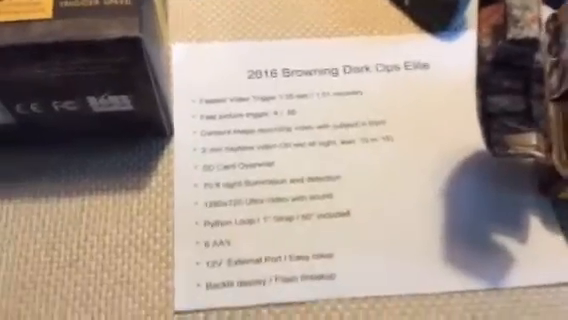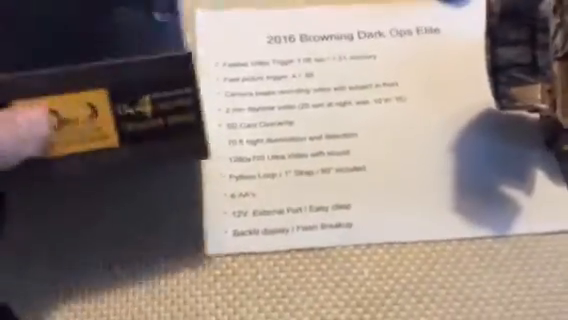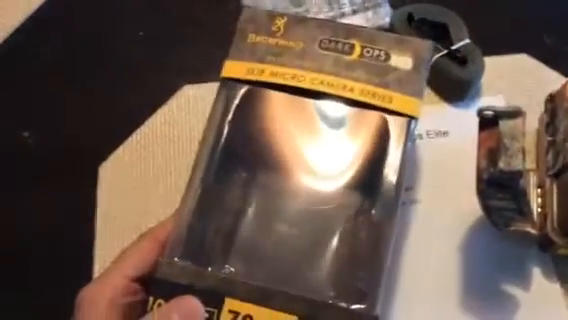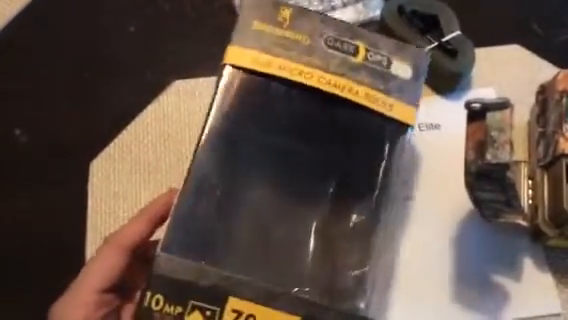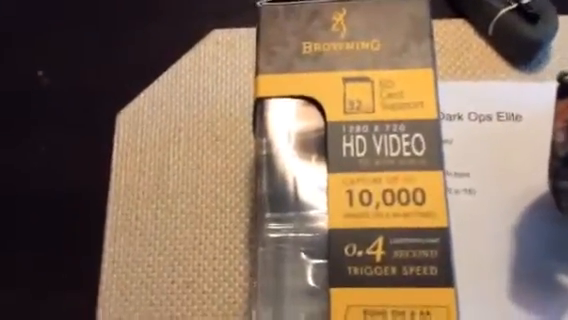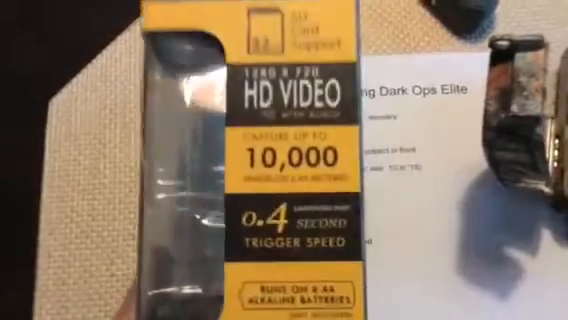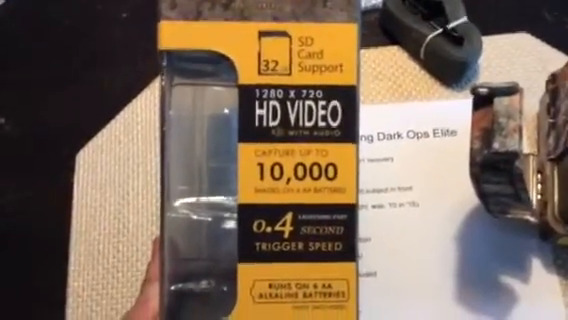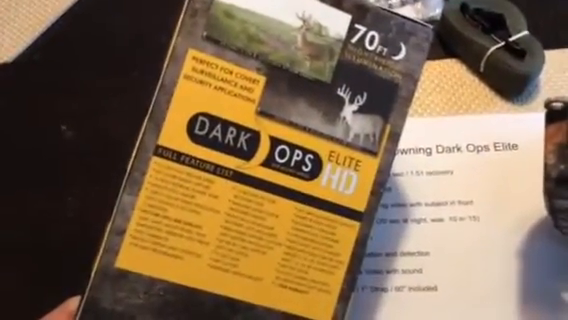And before we do, let's talk a little bit about the new packaging it comes in. For the past years, since 2013, since Browning first started coming out with trail cameras, these cameras have been mounted on a bubble wrap card, and now they come in a nice box, which I like. It's really easy to take out of the box. Not that you're going to store it in the box, but it's a nice, handsome box. You can see some of the features and benefits printed here on the box that we're going to talk about in a second.